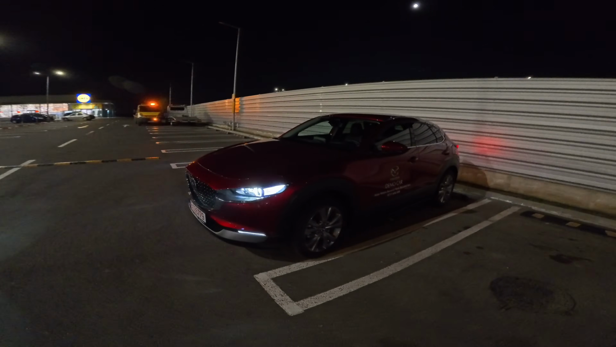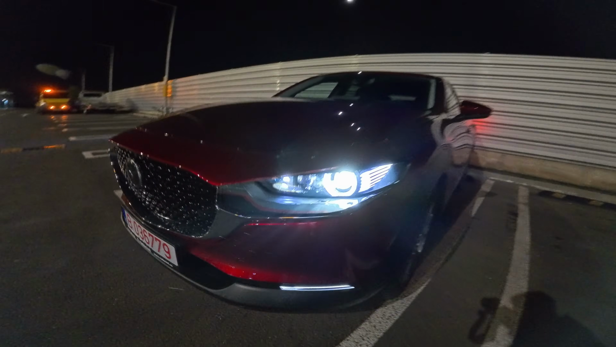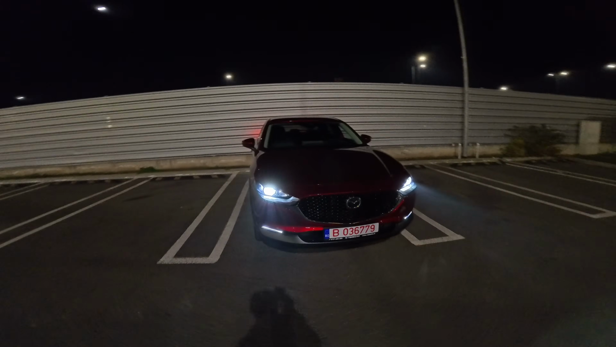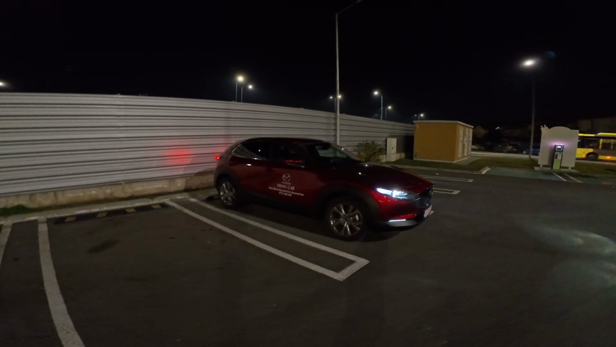So you can see it from here. I love those lights. You can see the lights in the front, matrix LED lights. It looks so nice. Fits so nice. I don't know if you can see it so well on this camera, but the color is just wonderful.